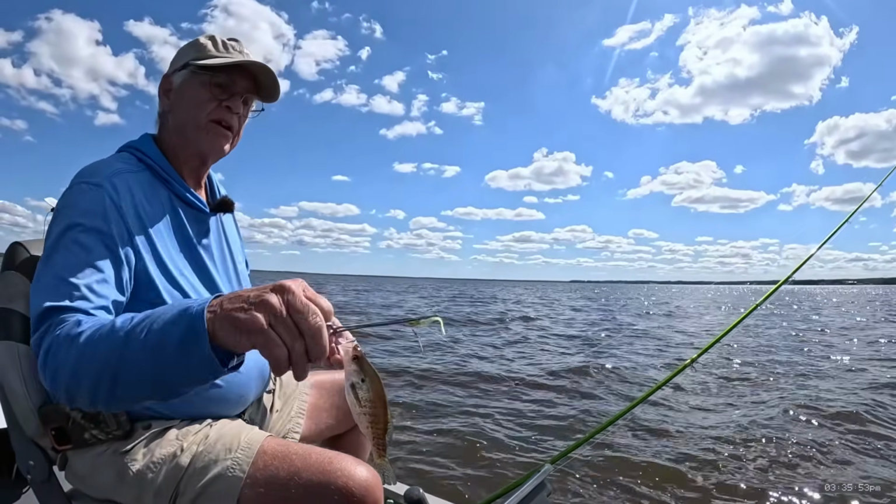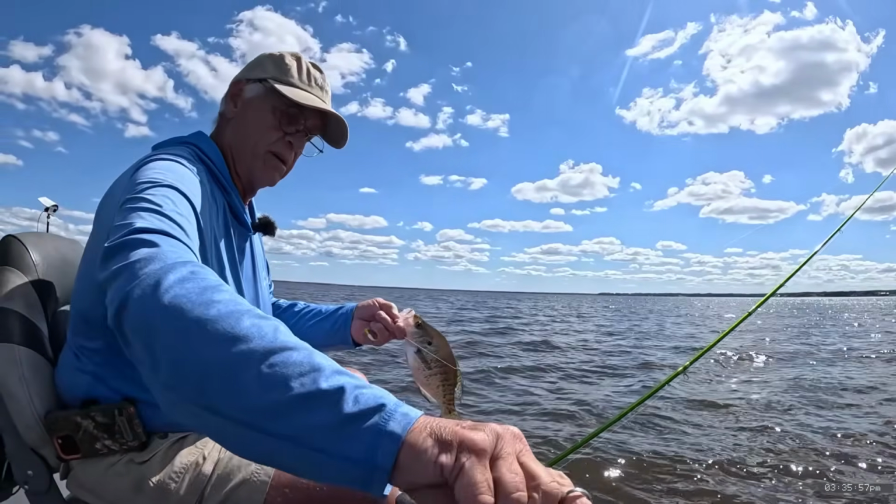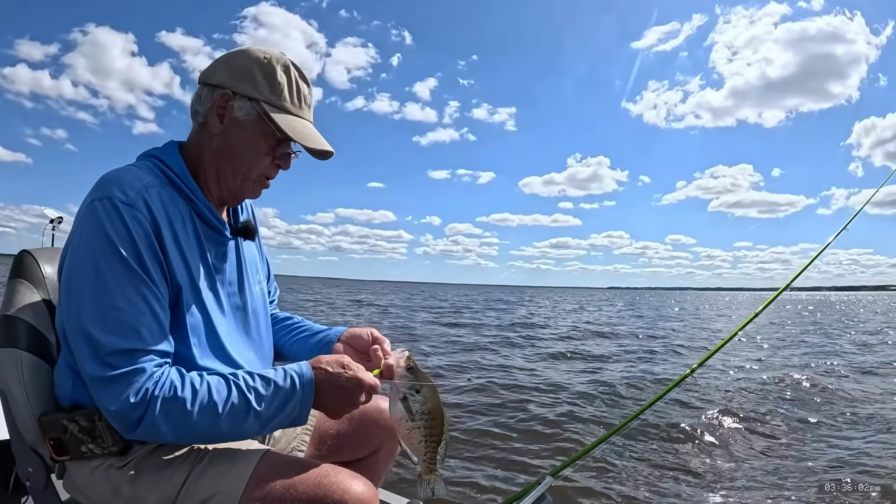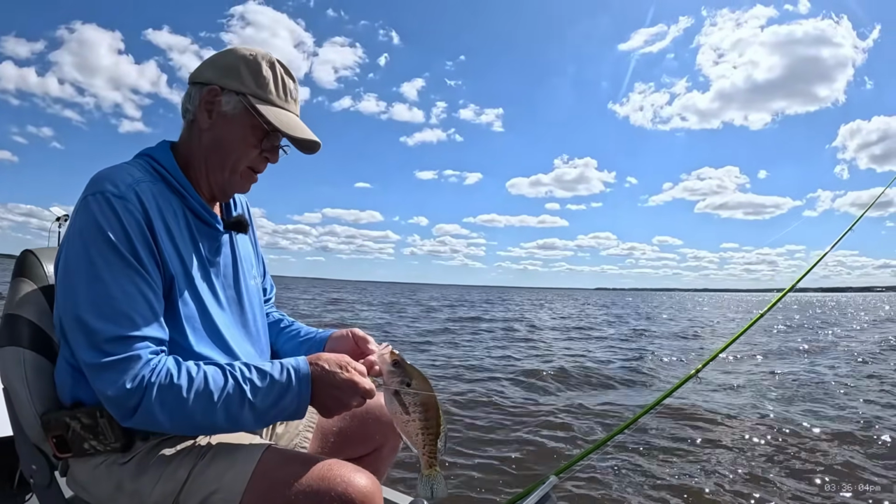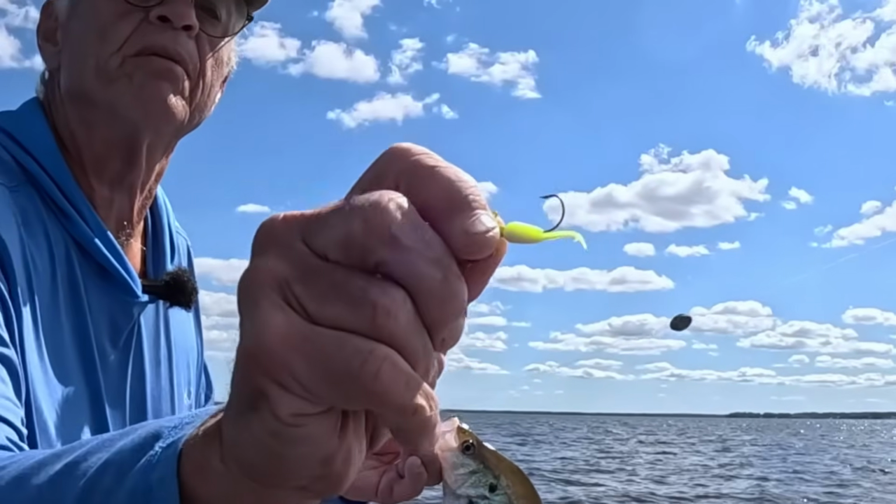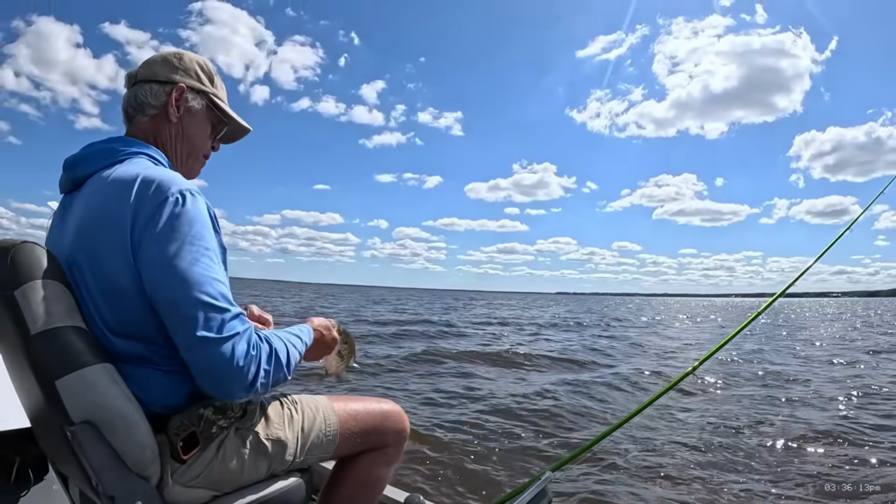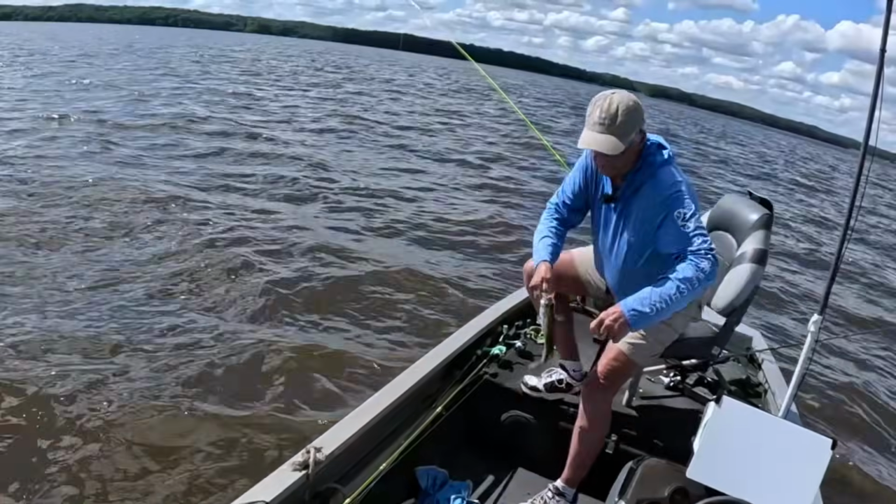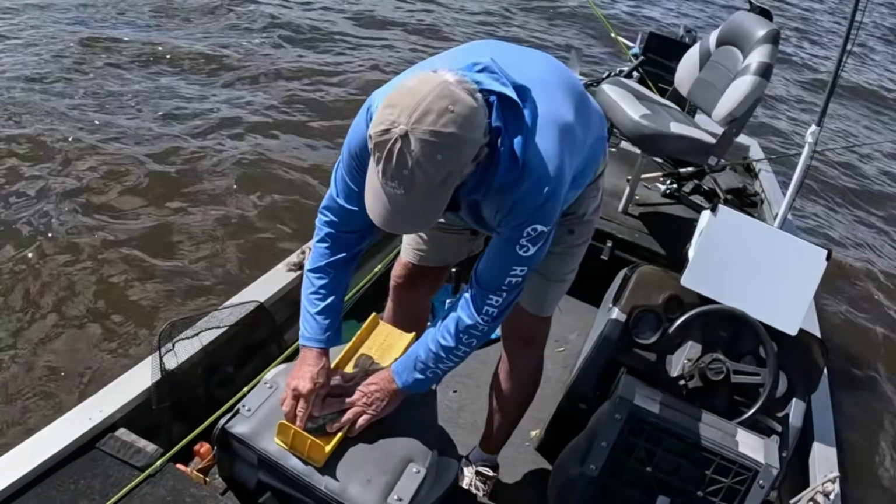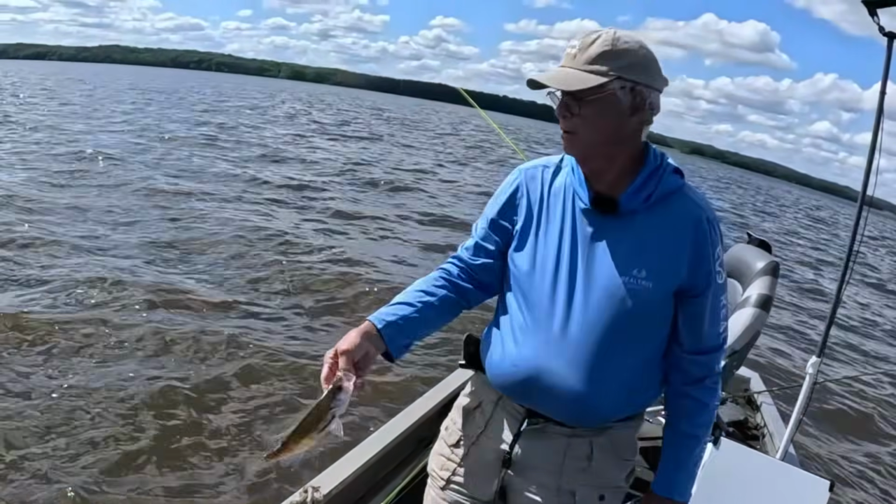Wild Willie's lemon meringue. See that white belly on it? That's what's so cool about that thing. The top of it is chartreuse, and the bottom of it is white. That's pretty cool. I like that thing. Yeah, nice little fish right there. See what he measures up to. That is a 12 1/4 inch fish. Put him back.